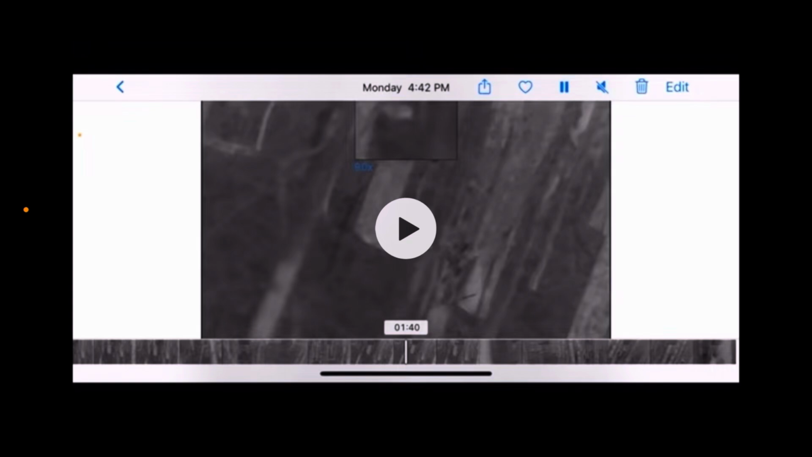Non-uniformity correction, NUC. Every thermal has one. Basically what happens is the shutter closes for a second, and the image restabilizes. When that happens, it makes a clicking sound and the video actually stops for a second. Most of them, or a lot of them, have a preset NUC. It may be every minute, every 3 minutes, or every 5 minutes. You can do them manually as many times as you want.